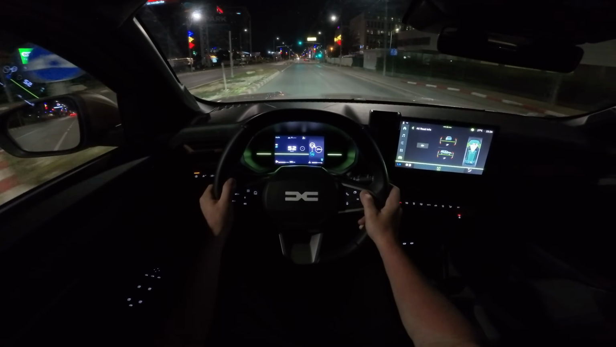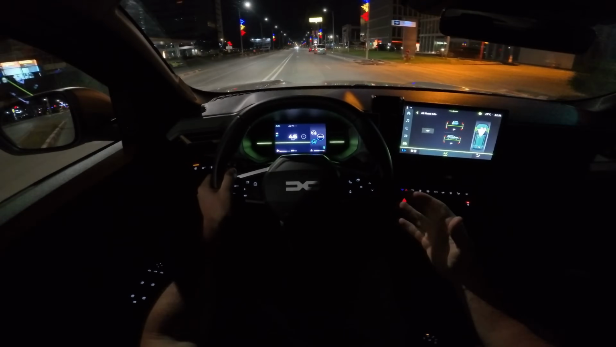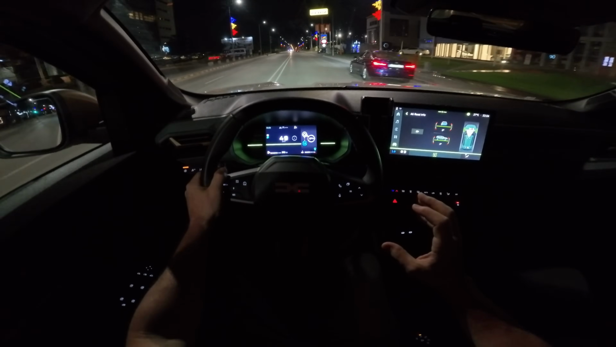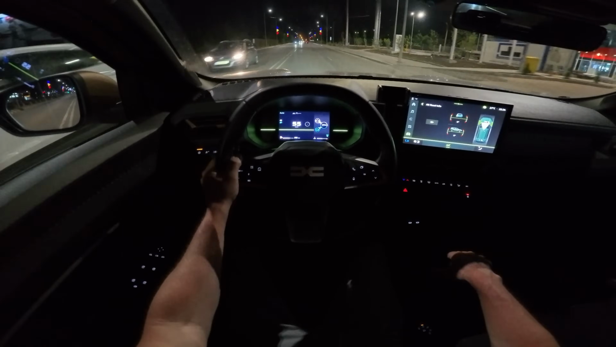And you definitely feel the difference between this 4x4 and front wheel drive. You feel the difference in grip, you feel the difference when you accelerate, and in certain situations you feel like this version is 4-wheel drive, and you feel the rear wheels gripping as well.